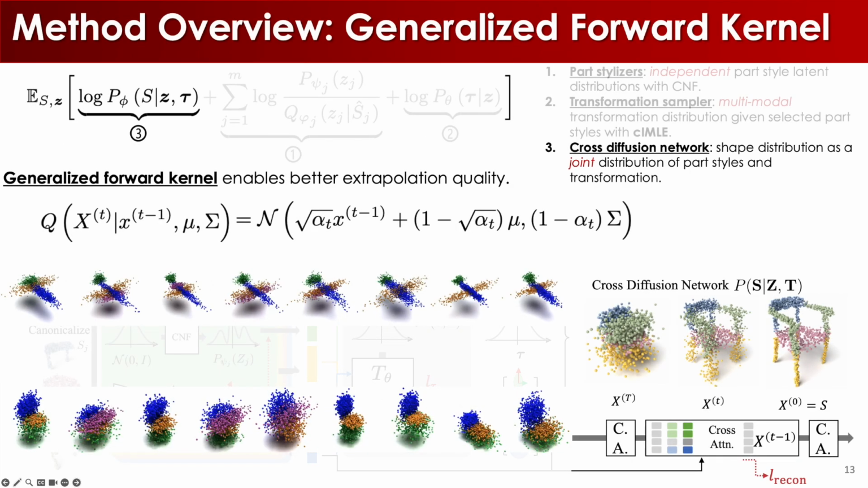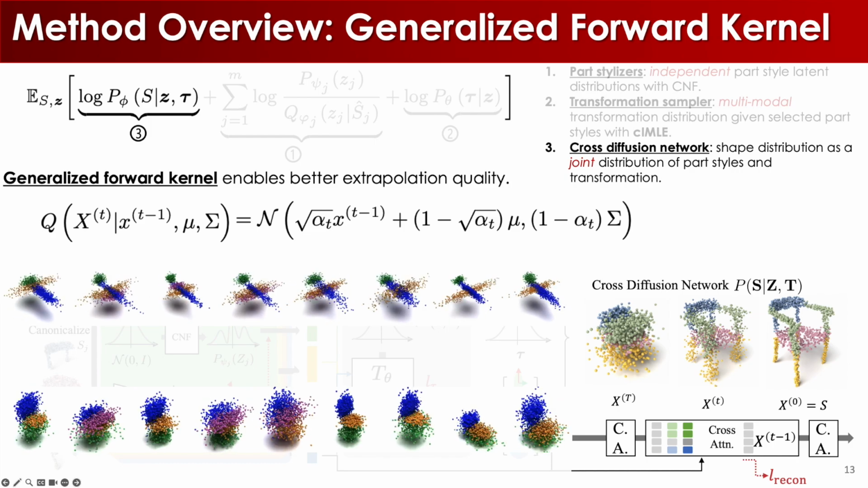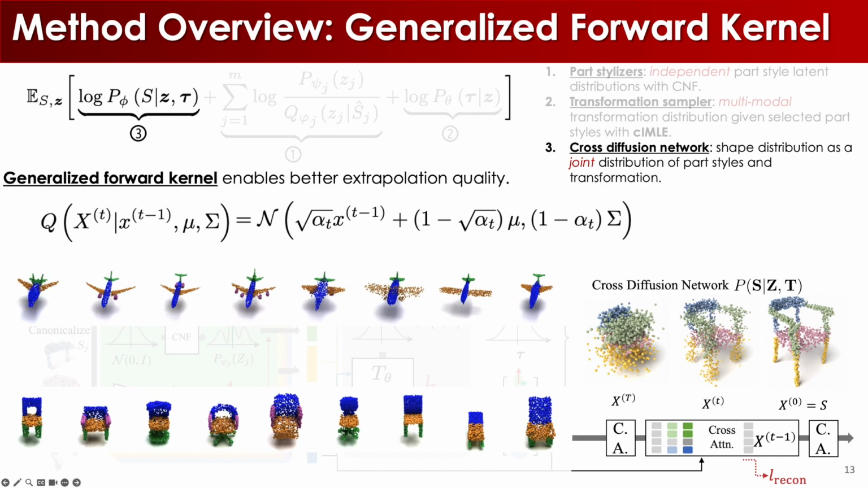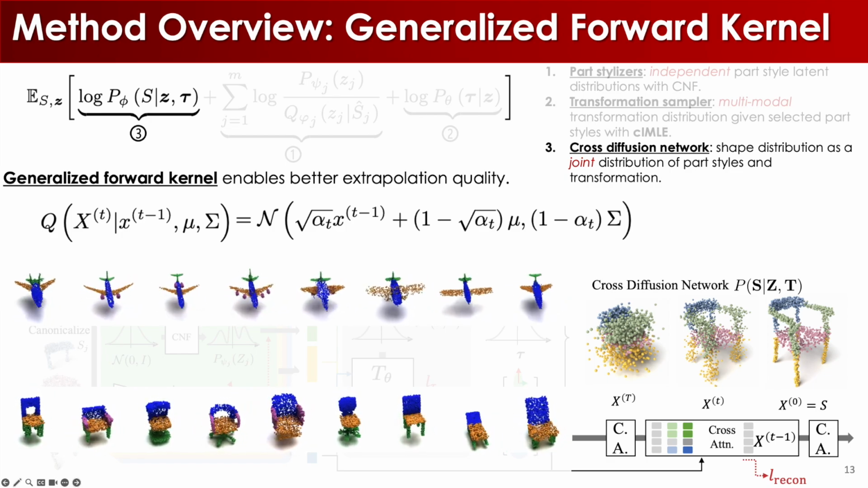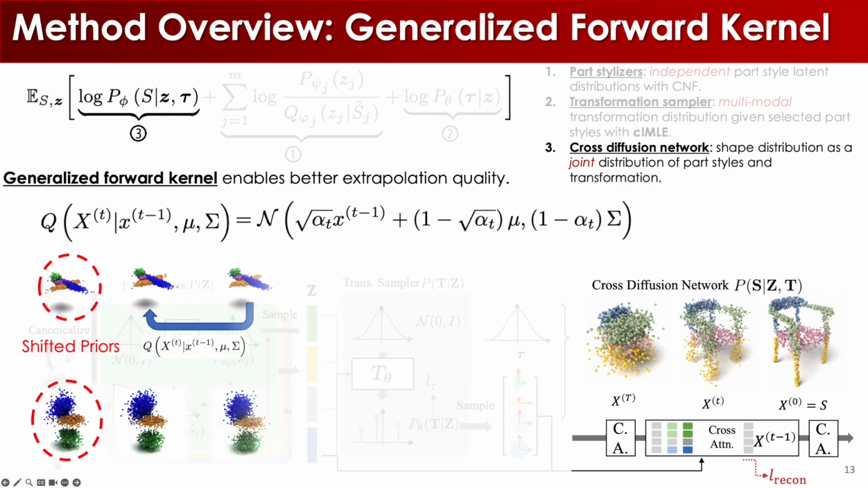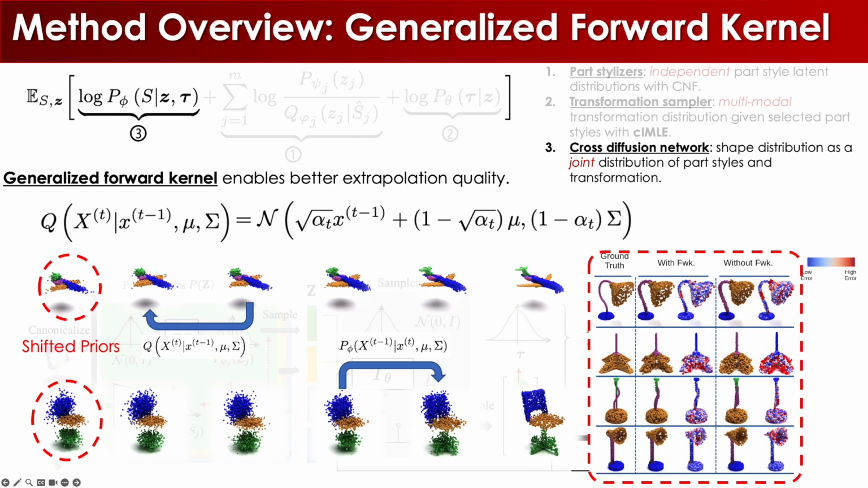Lastly, to produce coherent shapes, we design a cross-diffusion network that models the shape distribution as a joint of part styles and transformation. To generate shapes, it uses a probabilistic diffusion model with a modified forward kernel. During the forward path, the shape gradually diffuses into a transformed Gaussian according to the sampled part transformation, only destroying the local high-frequency details during the process. We empirically observe better extrapolation and reconstruction quality compared to the vanilla diffusion kernel.